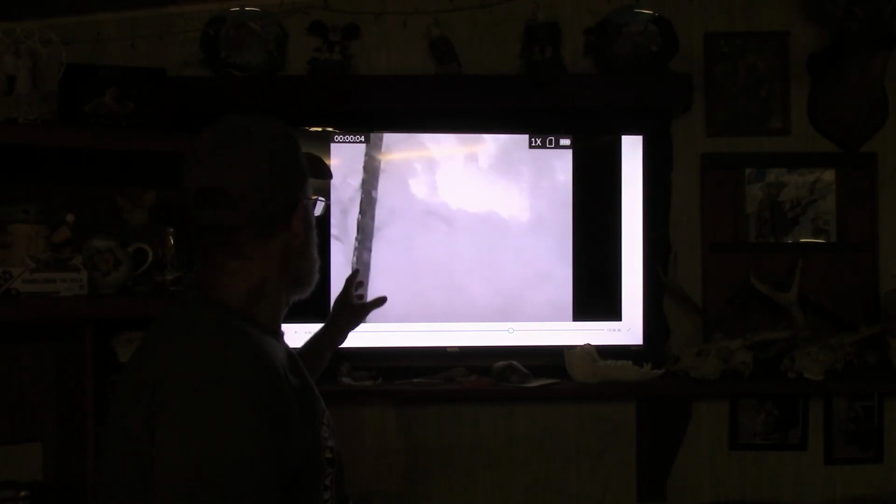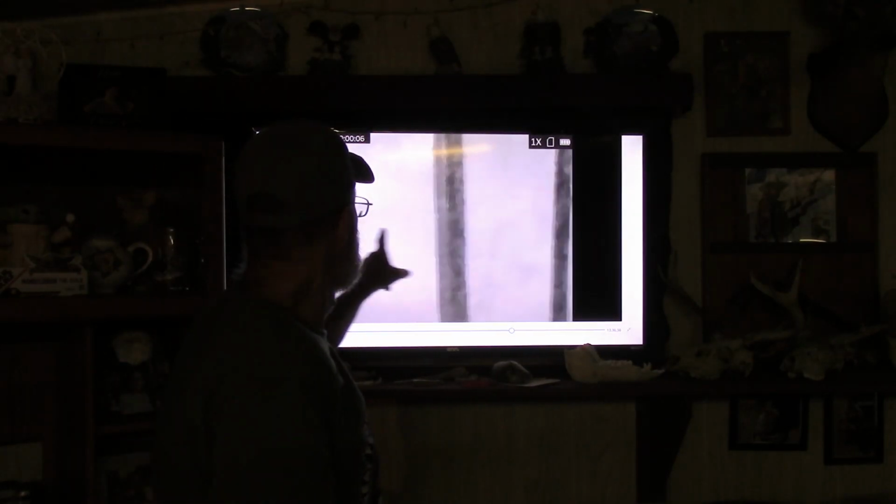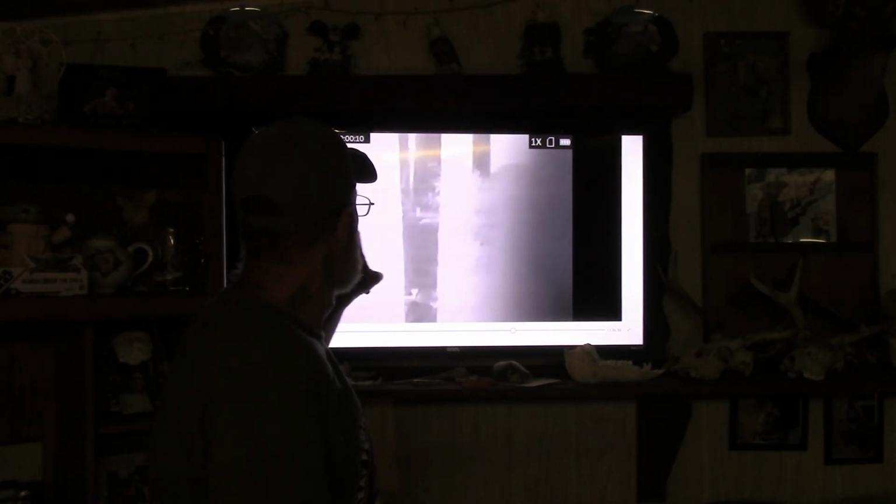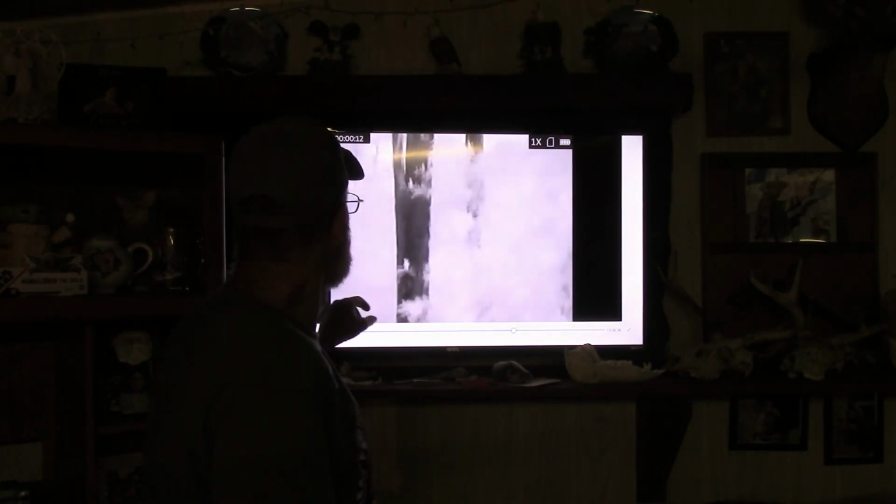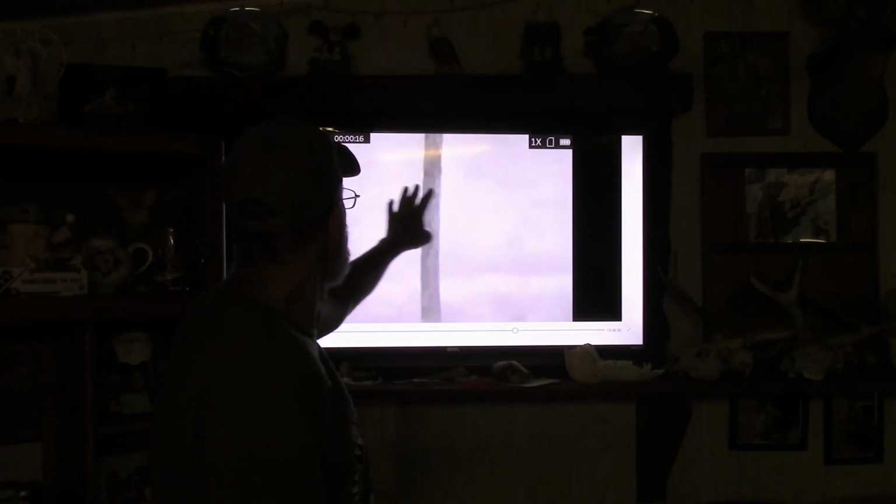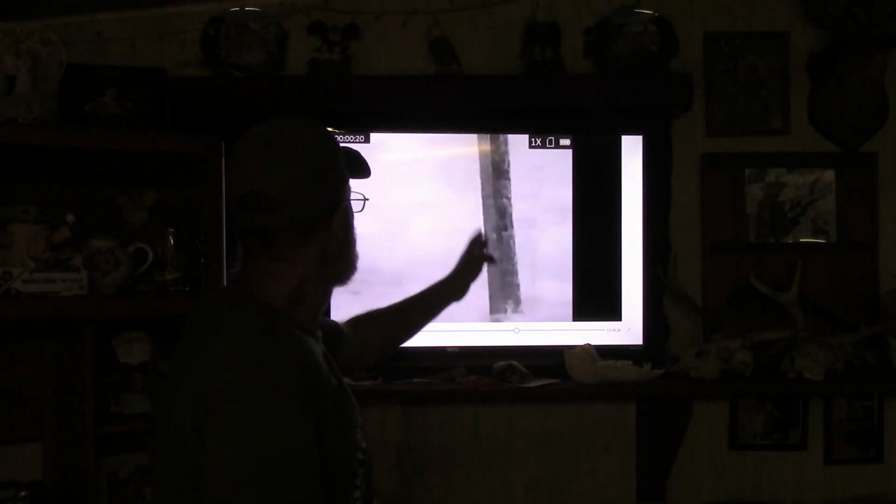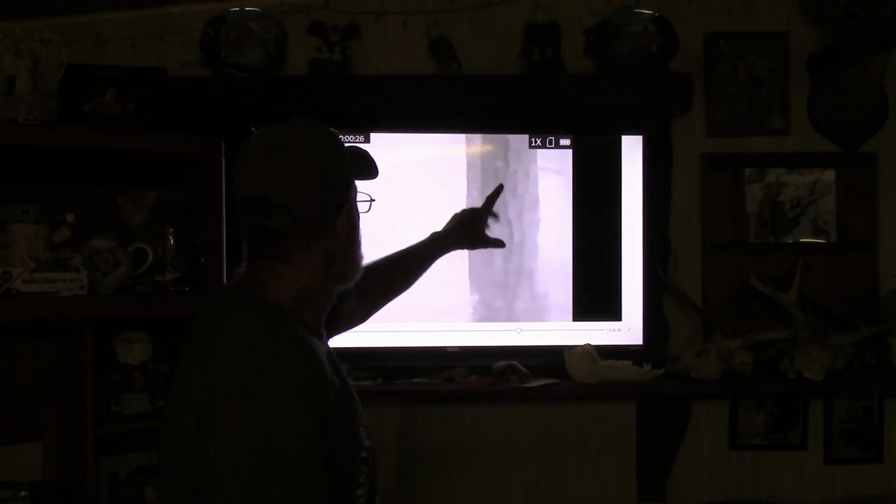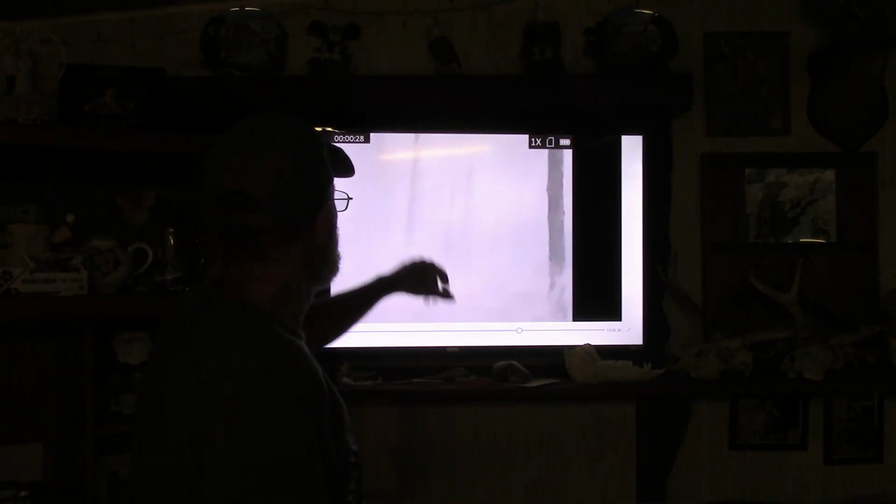Alright, so just for comparison, here it is again. This is the area back in there, and look how foggy it's looking on the thermal. It's not picking up any details. Look, as I get past it, it was picking up some details back there, but all this in here, it's not picking up any details other than the trees right here in front of me. See that? And there's that big tree back there, you can barely see it, and all the rest of it back there looks foggy.